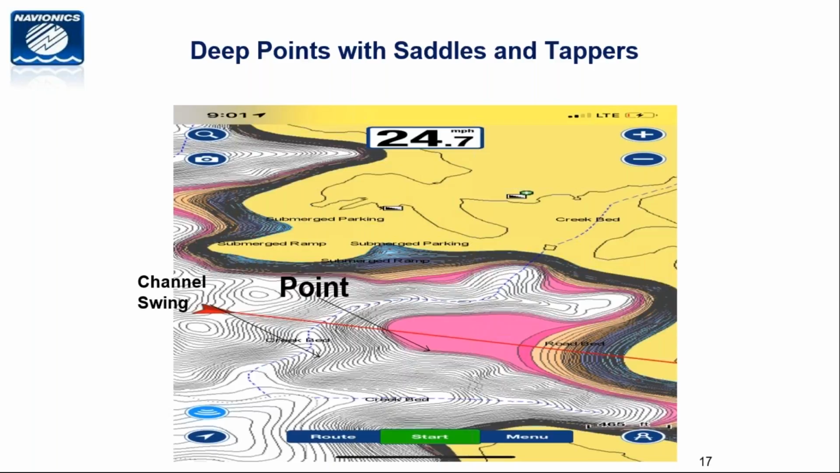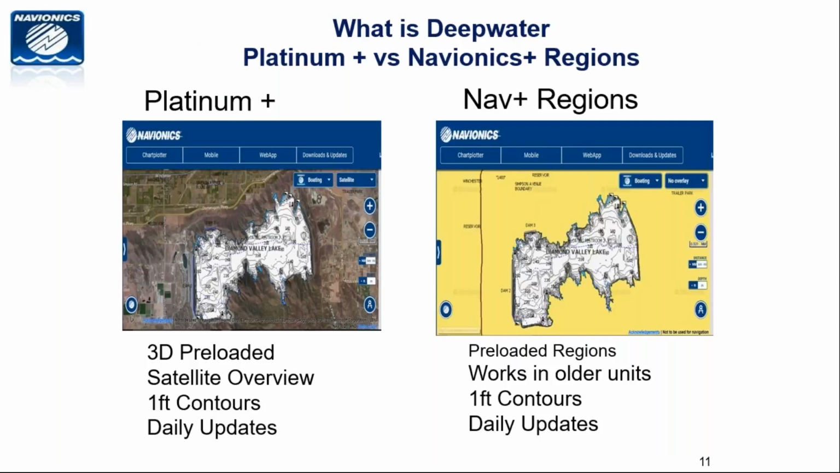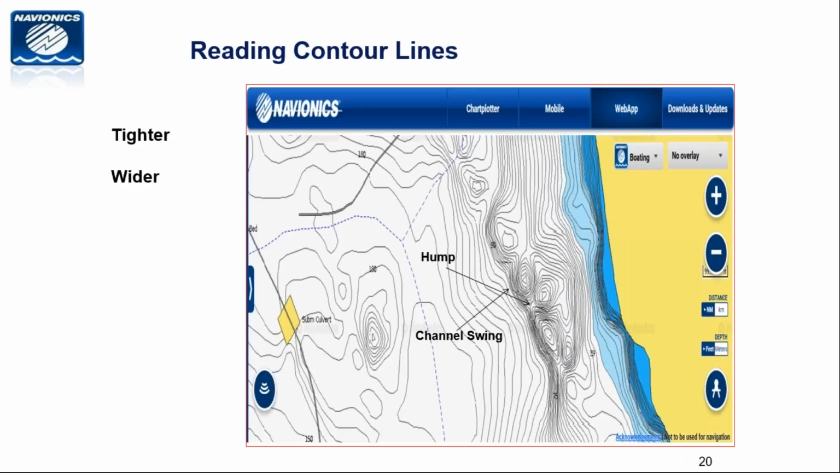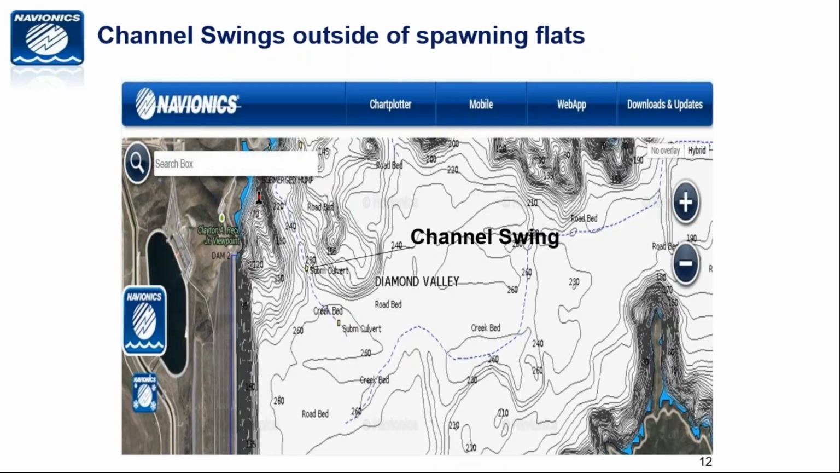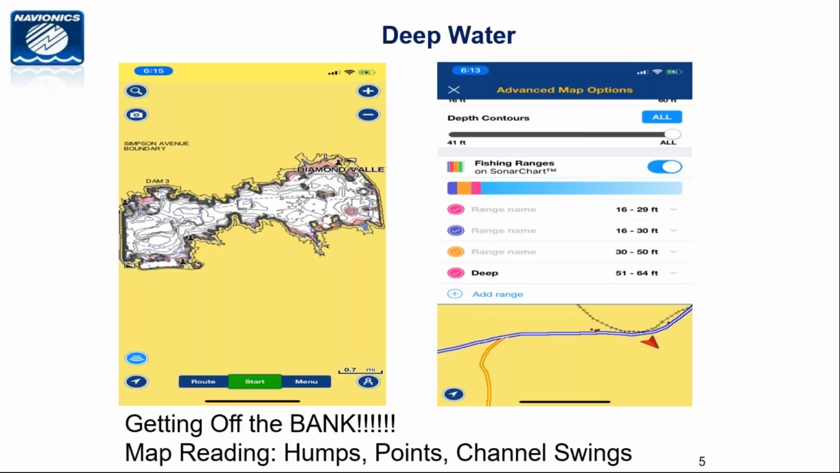Please show how to do the color mapping on the phone. This is actually it. Let me see, did I do a screenshot of how to do it? Let me pass, and bear with me because I'm having to go out of order now. Here it is.